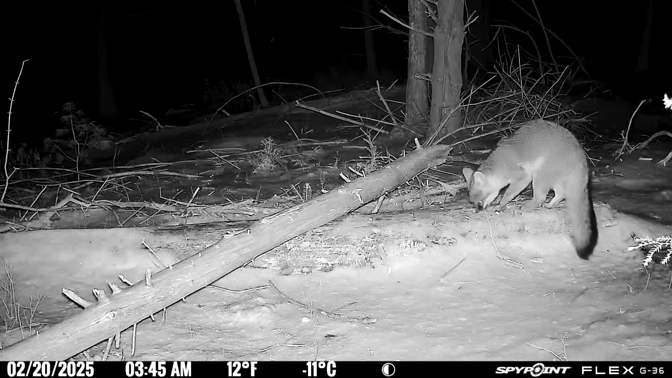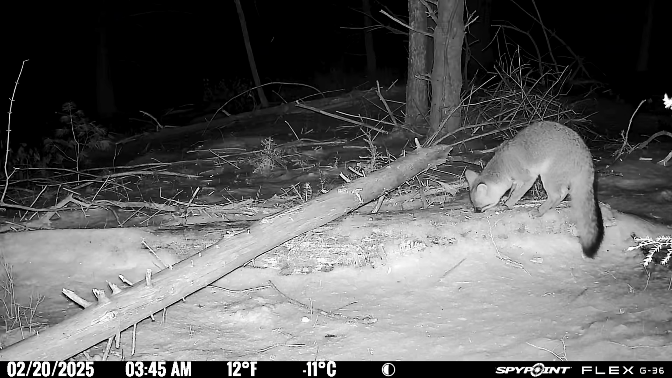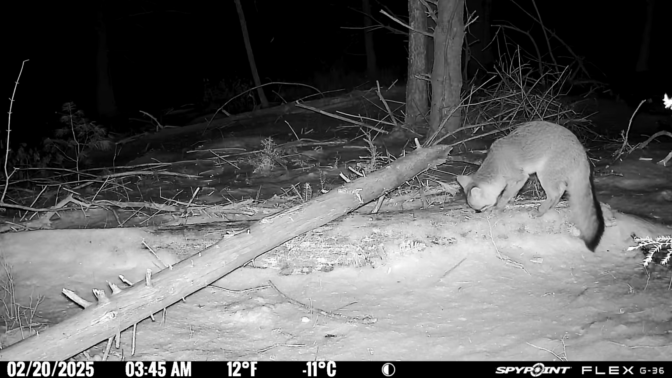So the day after we placed the syrup out, we got some fresh snow, and you can kind of see here the fox is digging, trying to get down into the syrup that's soaked into the log in this clip.